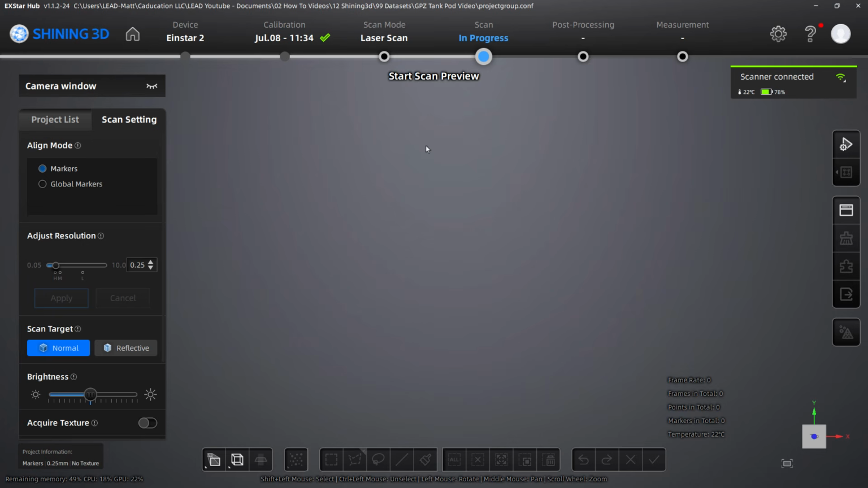The next step in this process is for our project, we want to set up our scan settings. Now, there are two modes that we have. We've got markers and we've got global markers. When we scan with markers, what this is going to do is track the markers in real time. It will add them, basically it'll use those for all the tracking that we want to do.